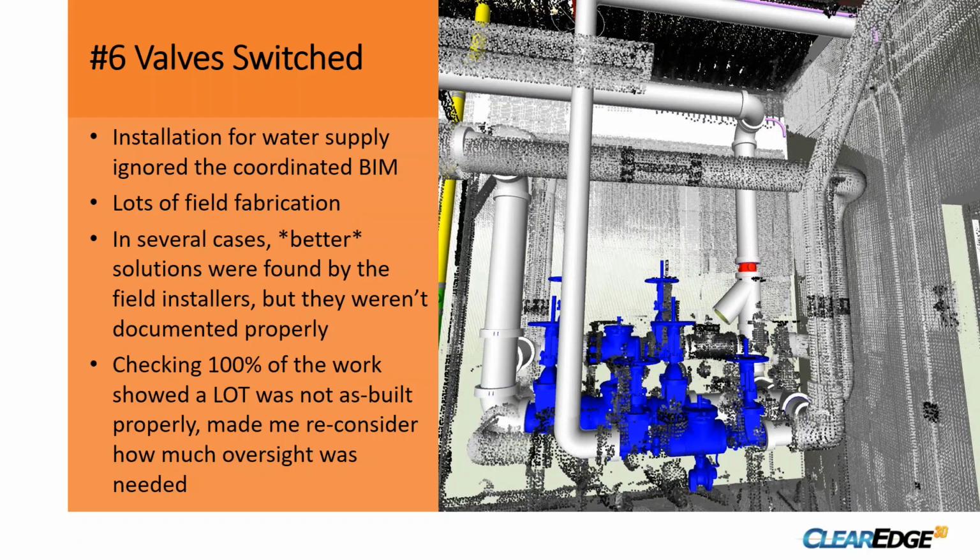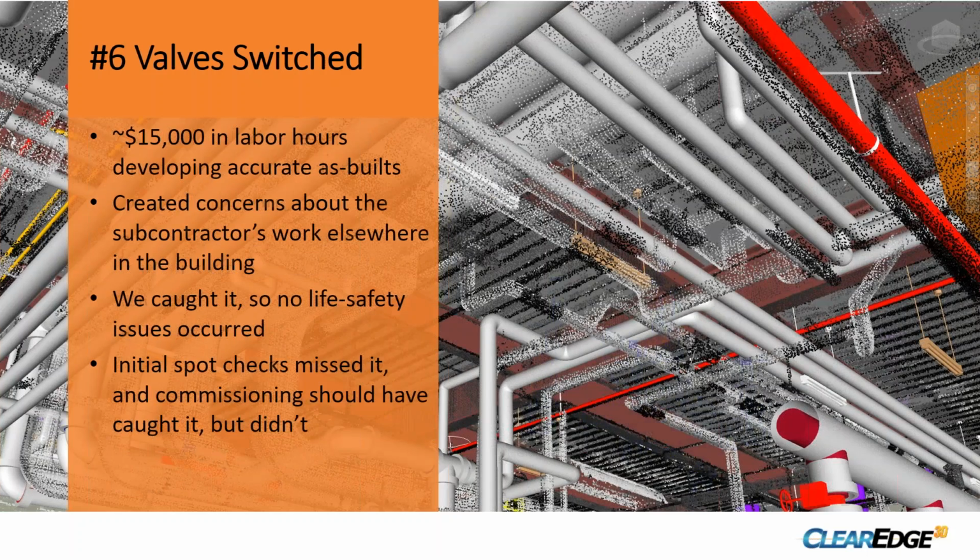And they never really informed anybody that they were doing this. And the challenge is those valve gates control basically water supply to different parts of the building. And you're in a hospital, and you certainly don't want to accidentally turn off water to the operating rooms instead of the cafeteria, or vice versa. So these are the kind of issues that seem pretty minimal, but if they don't get caught, you can have really bad outcomes as a result.